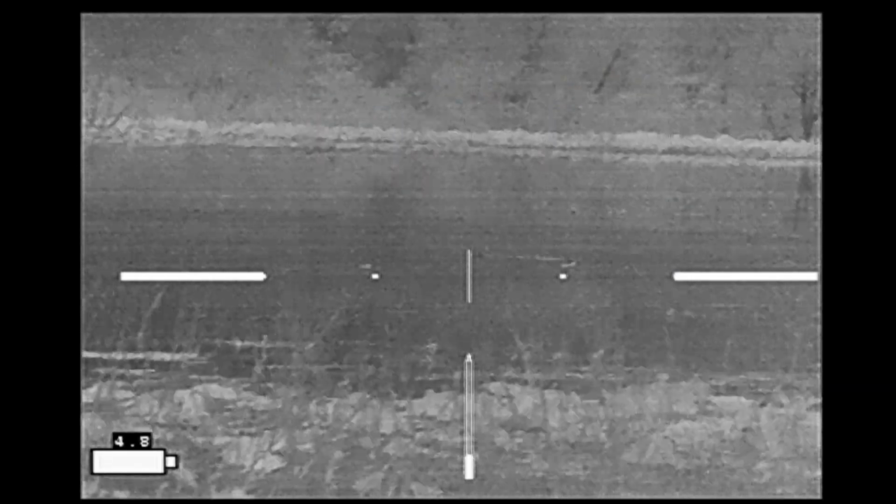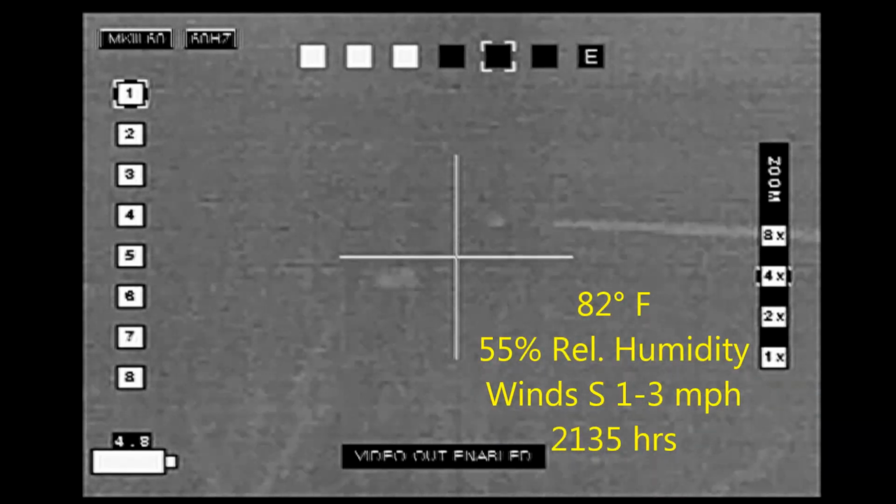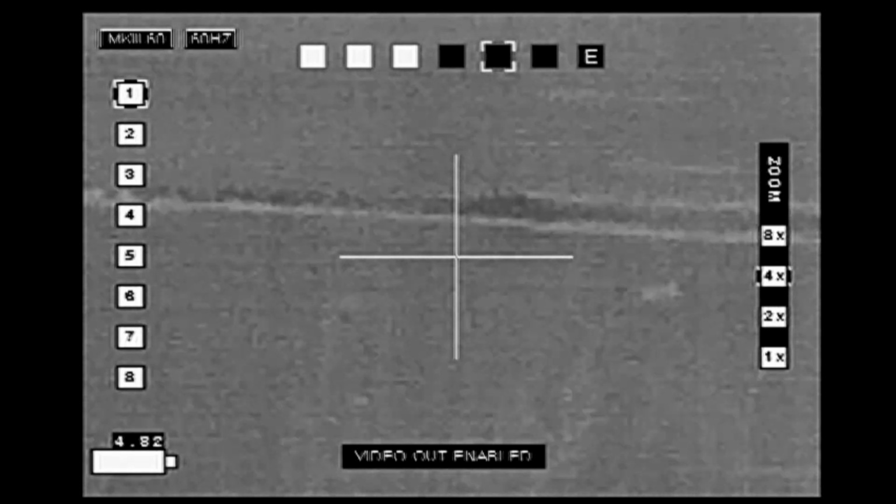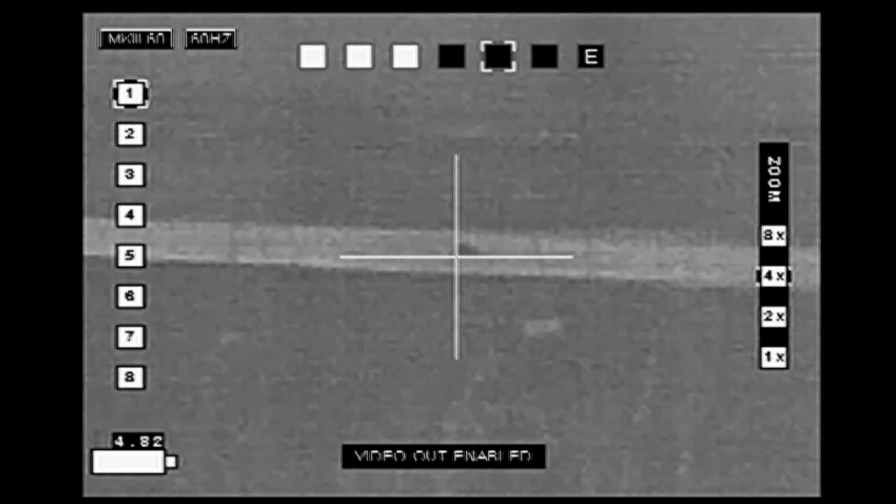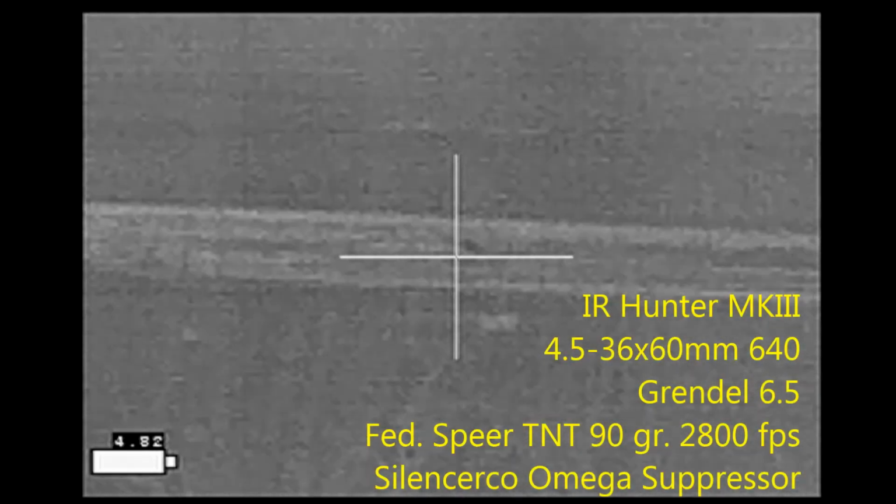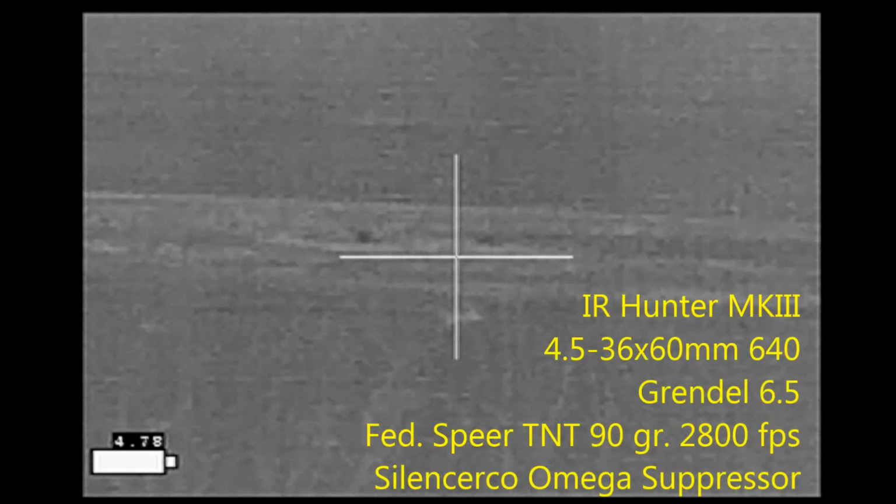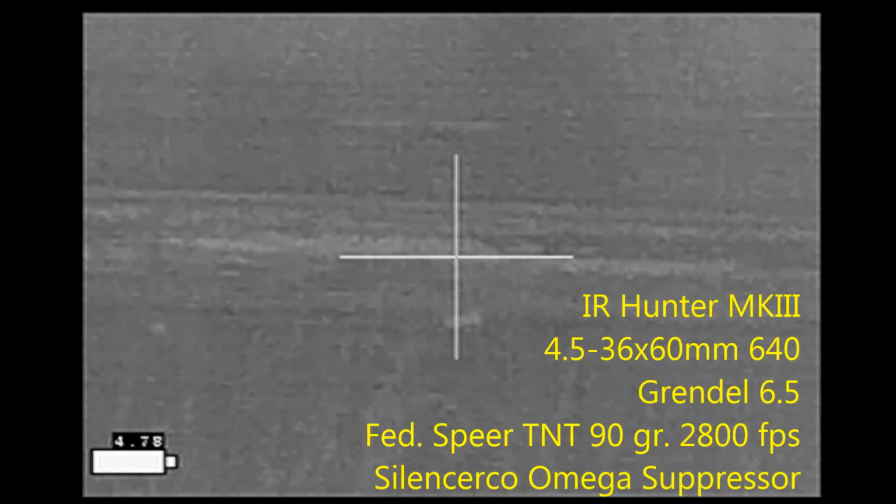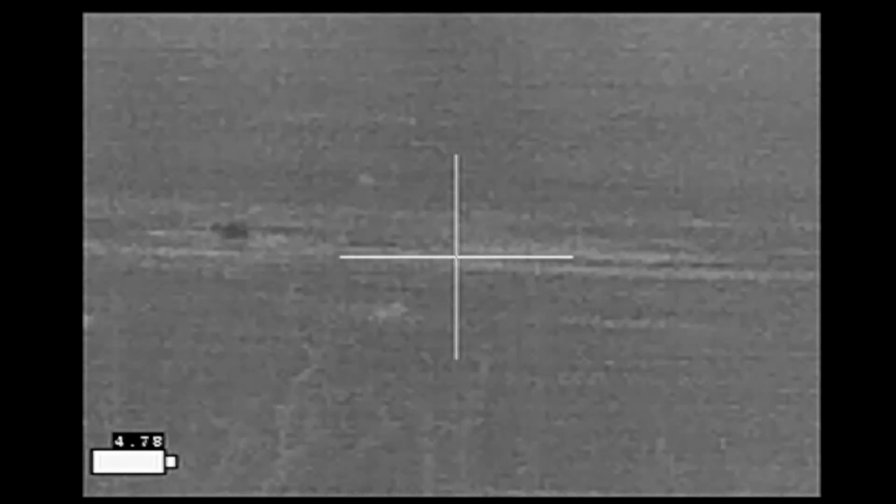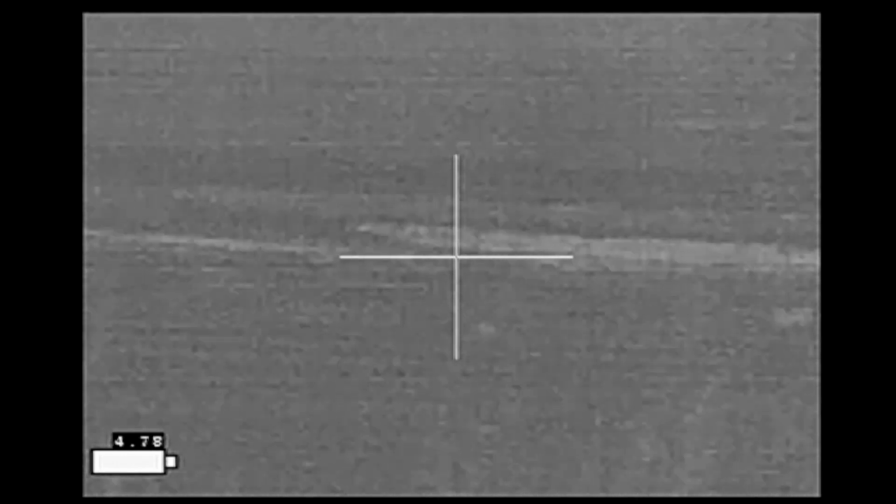Went beaver hunting up in North Texas to start off my evening. This was the first beaver of the night. As you can see, it floats up to the surface here and then goes into its death throes with random kicks that are in an uncontrolled manner, and eventually the beaver will sink.